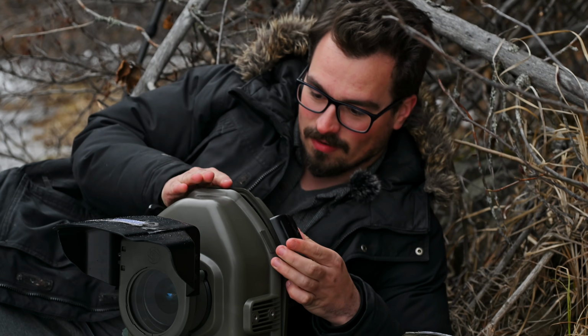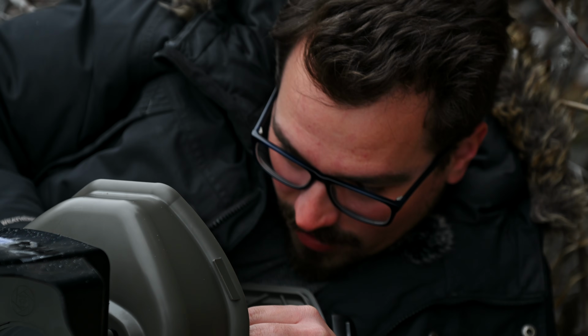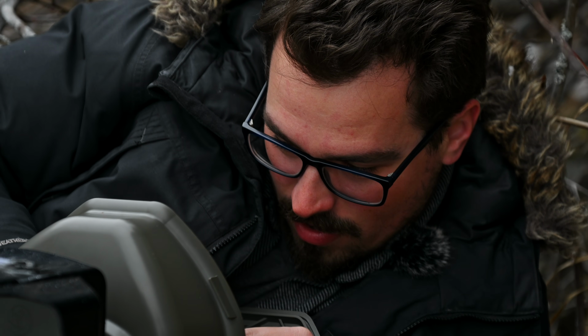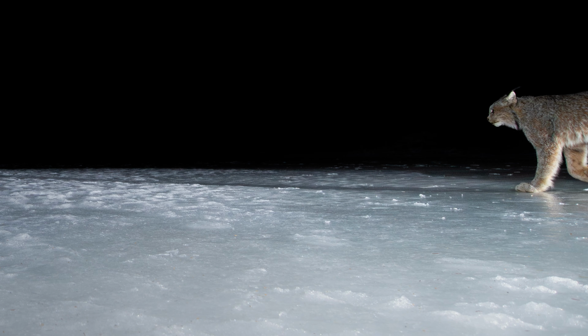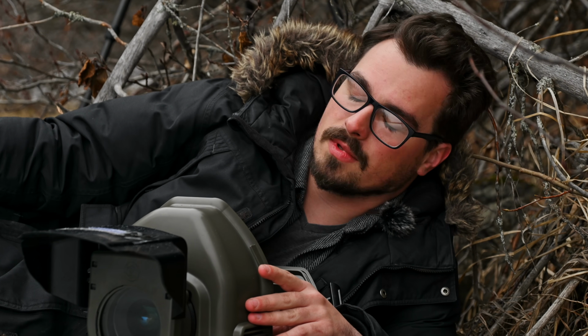So many things could have gone wrong. Oh my gosh. I got a lynx on the camera trap. But it's only the front half of its body, and I only got one frame fired off. That is disappointing. Damn.